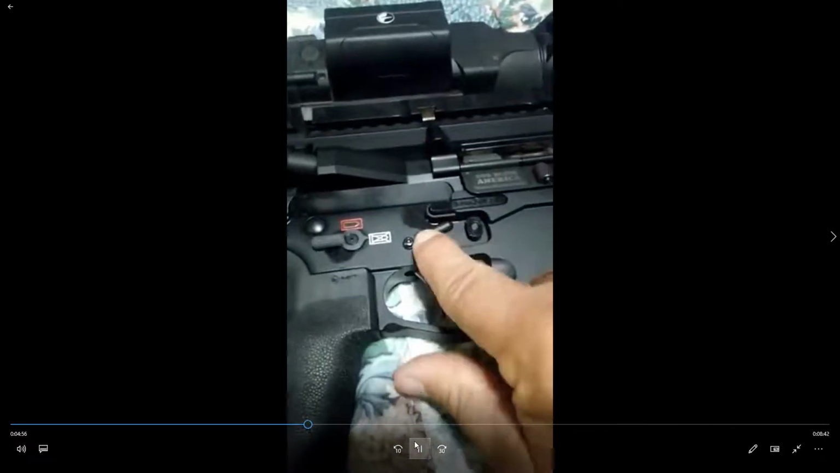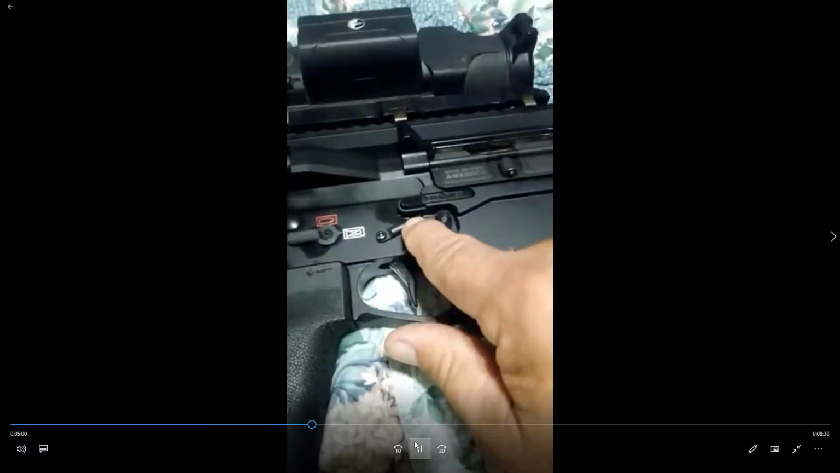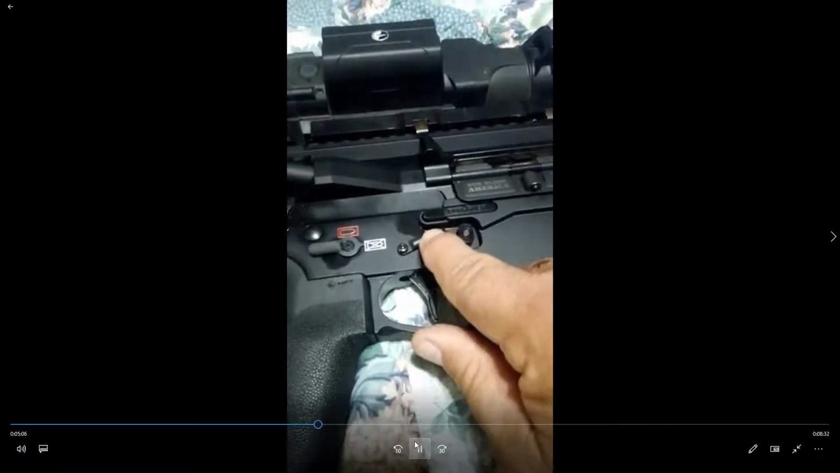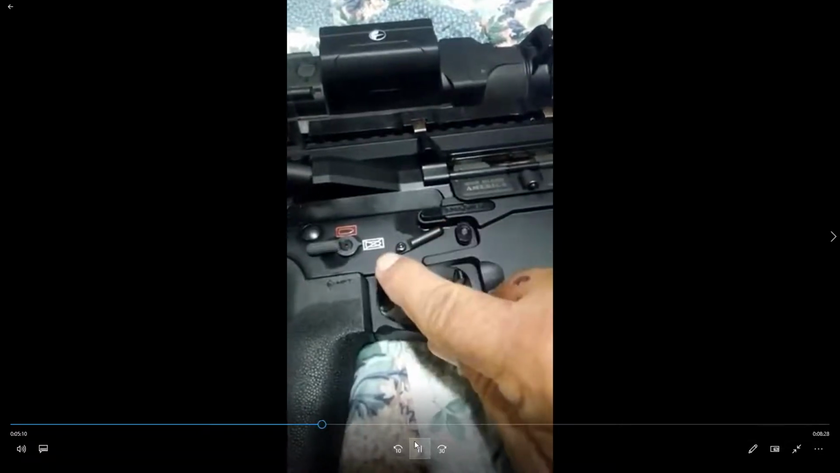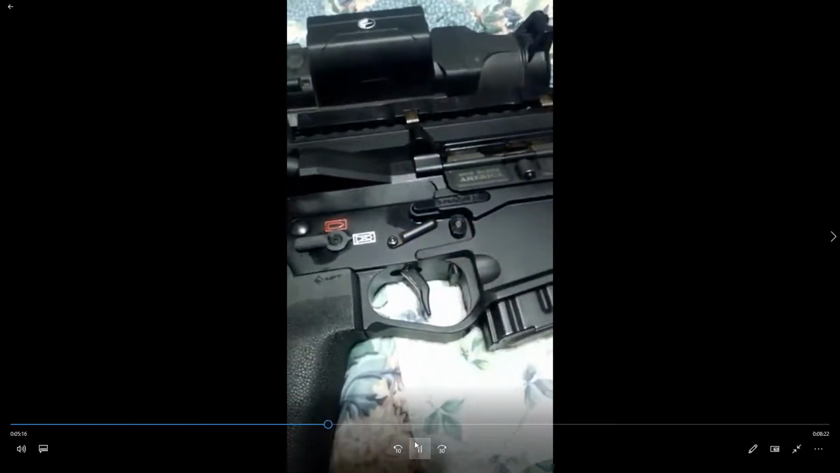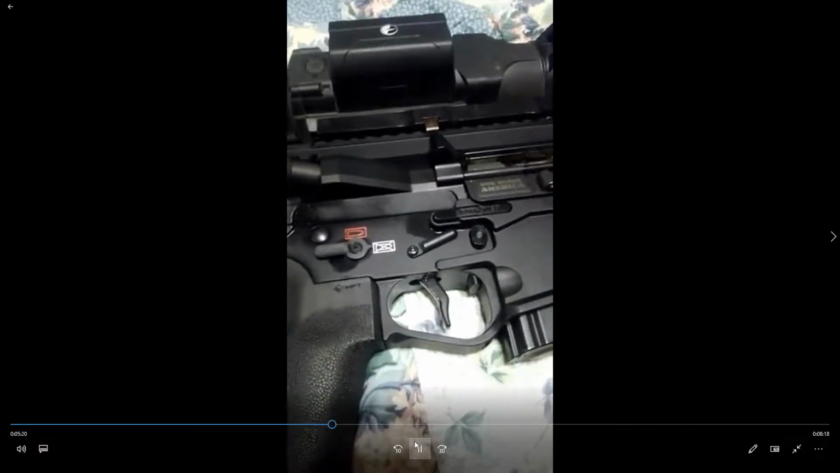This thing right here, I don't know if this is exclusive to POF or not, but this covers the pins that hold the trigger in. There's a pin in the middle, and it has slots in it. It's also on the other side, and it keeps the pins from rotating and wearing out.